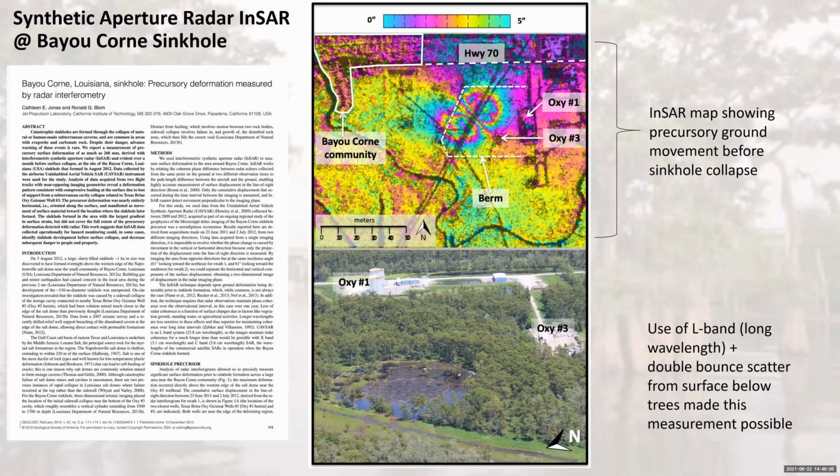You can see measurements that we made of precursory ground movement before collapse of the bayou sinkhole. Now, this area is definitely like what we're going to be using InSAR to do.